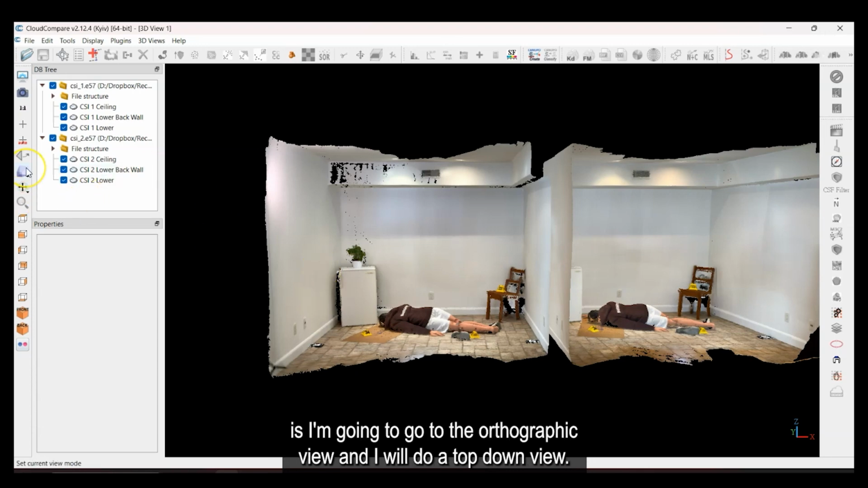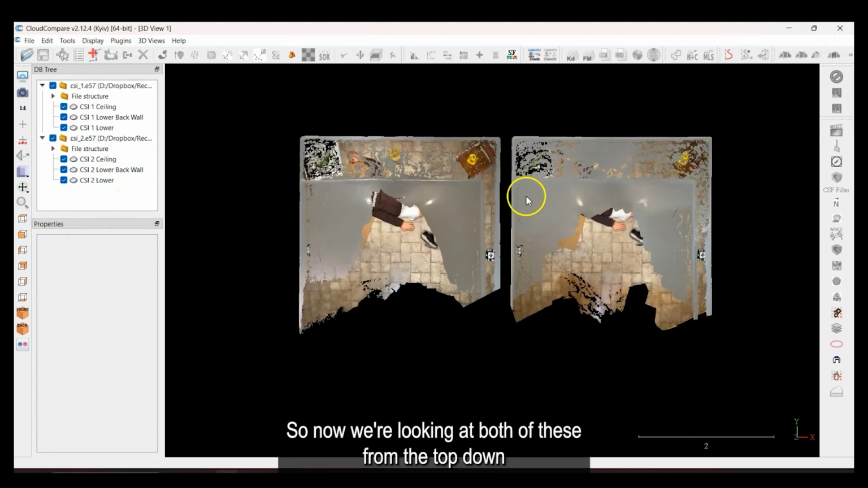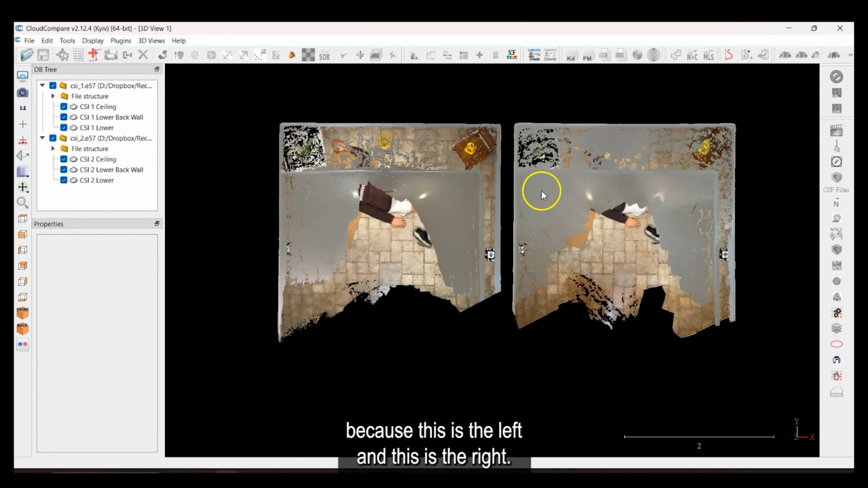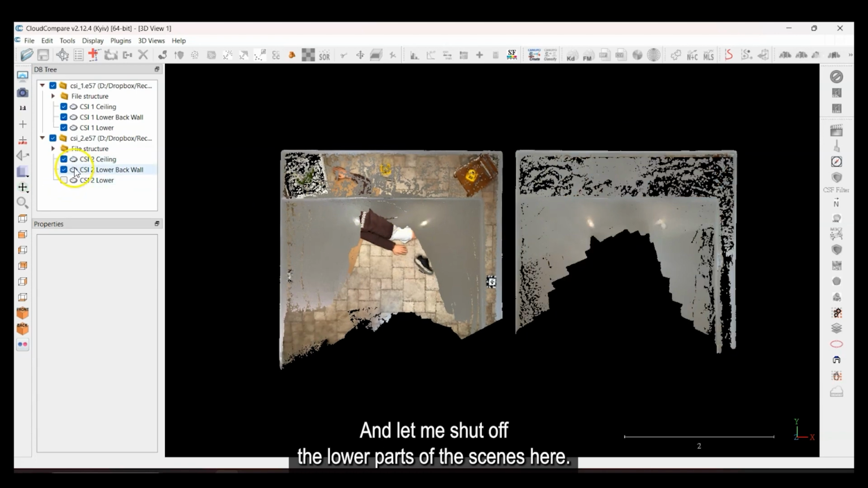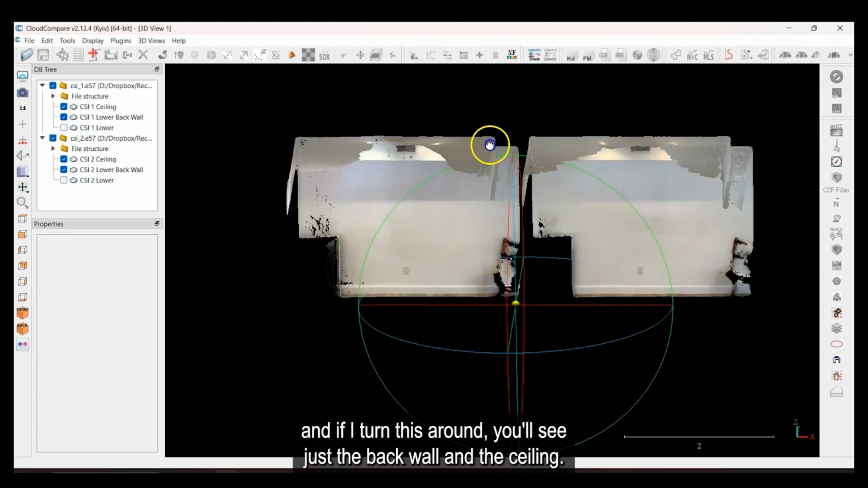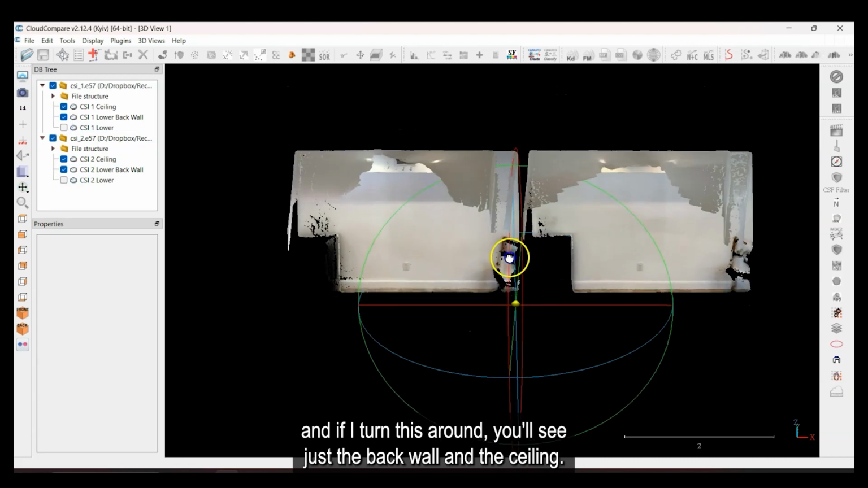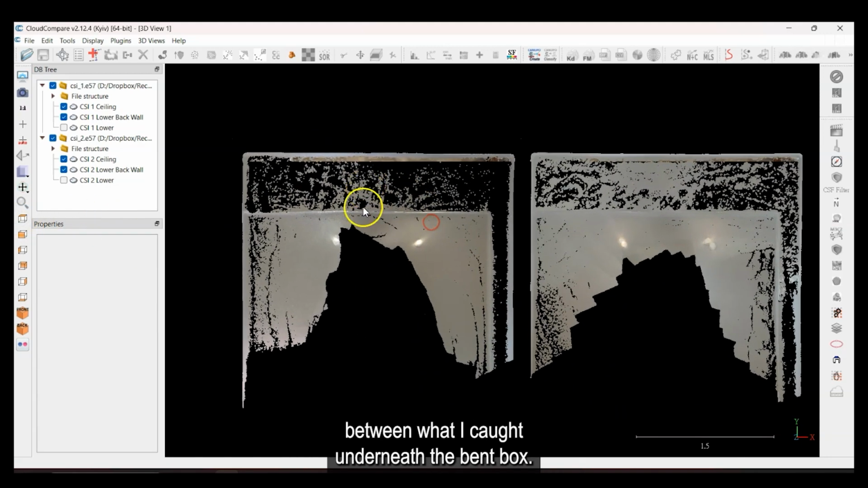And what I'm going to do is go to the orthographic view, and go to top-down view. So now we're looking at both of these from the top-down view. This is the left and this is the right. And let me shut off the lower parts of the scenes here. So just like that. All we're looking at, if I turn this around, you'll see, is just the back wall and the ceiling. And the reason I want to do that is just to look at the difference between what I caught underneath the vent box.